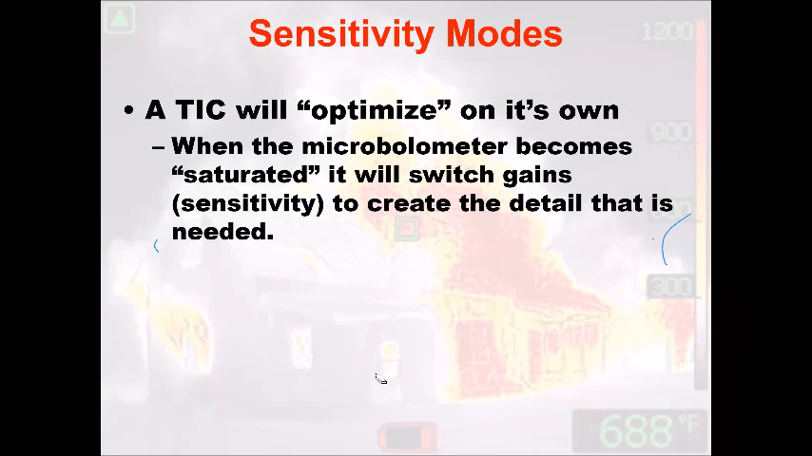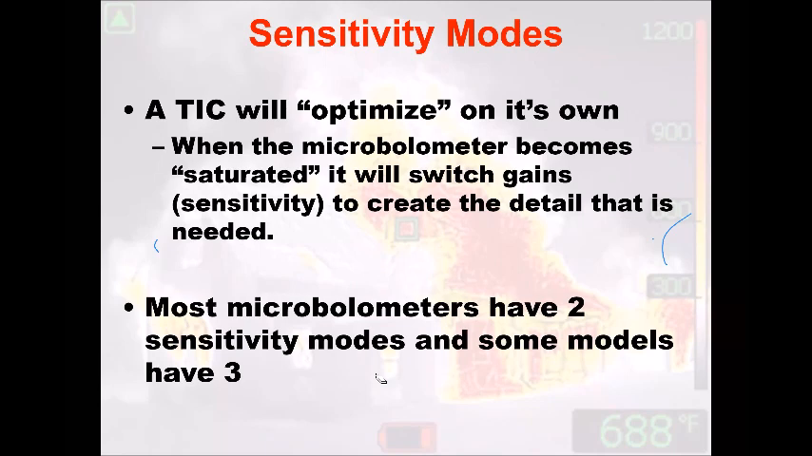As the camera takes on heat, it changes how it produces the image. It changes how accurate it is. It changes how fast it is able to create the image. There are times where that camera reaches the max capacity of gear number 1, so it has to switch to gear number 2, and that's when the camera switches modes. Most cameras will have two sensitivity modes, and some have 3. There's only a handful that have 3. Most of them in my area are 2.